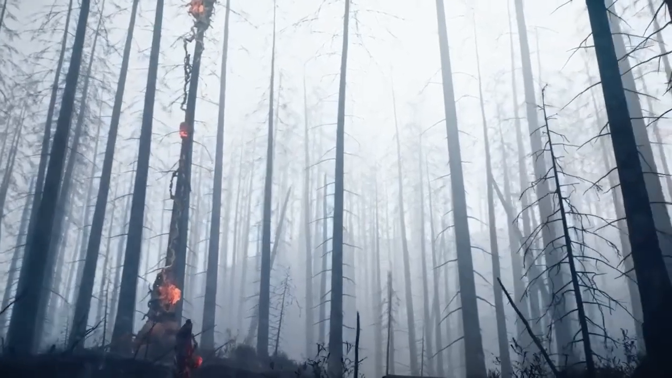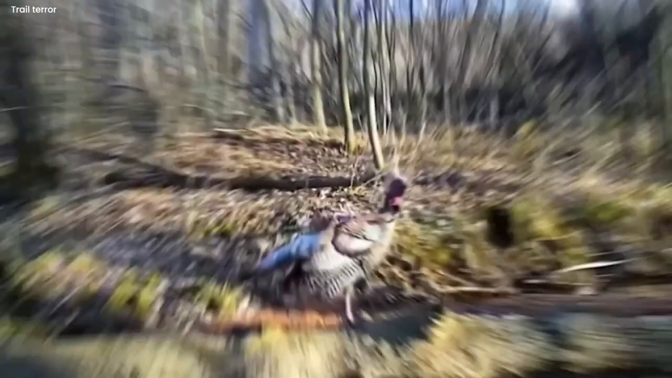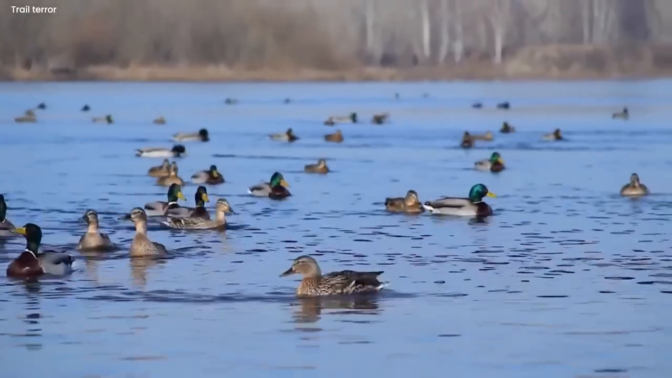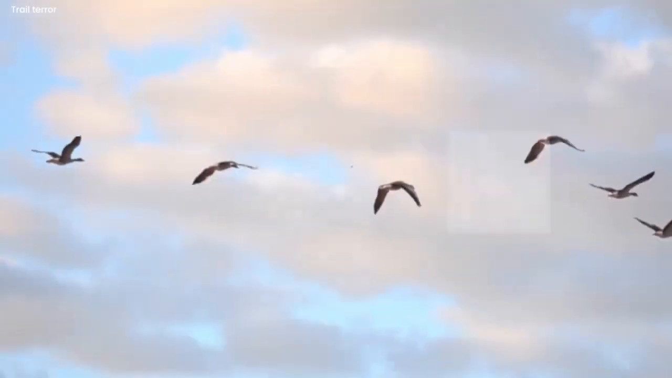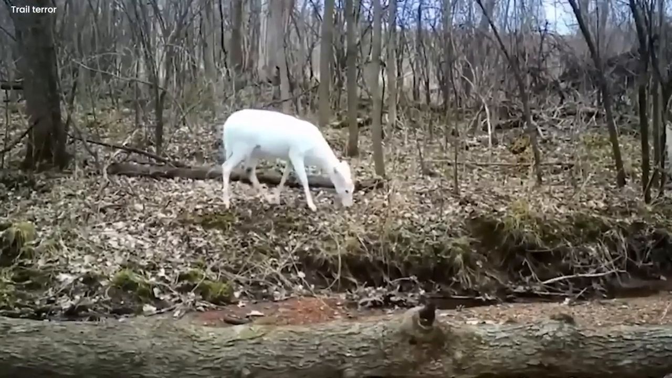The camera captured an exceedingly rare occurrence deep within a forest adorned with towering trees. In this tranquil woodland setting, two charming birds perched upon a fallen tree, a serene display of nature's wonders. Yet what unfolded next was a peculiar phenomenon that left everyone in perplexity. Without warning, the two birds vanished into thin air, replaced by the presence of a snowy white deer